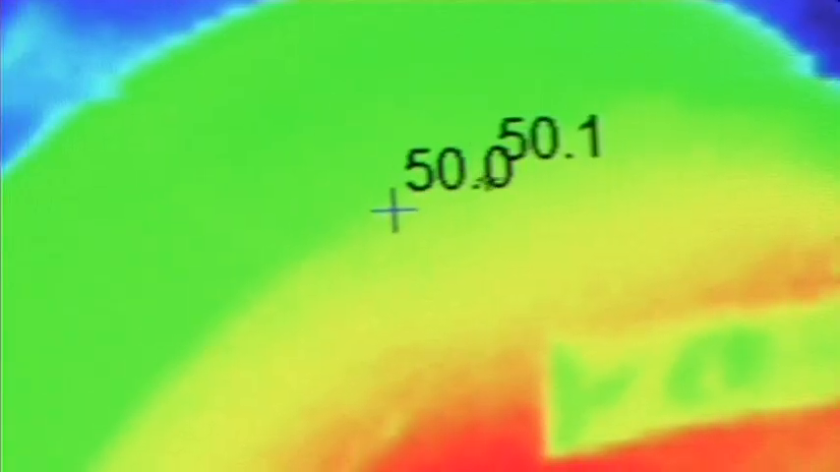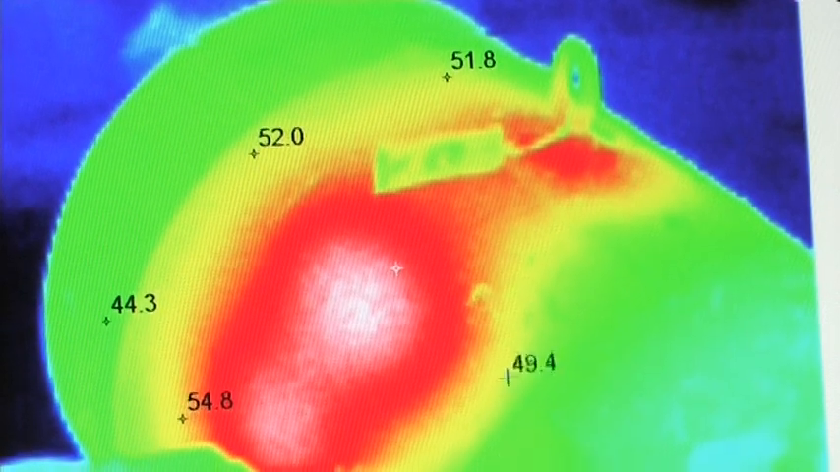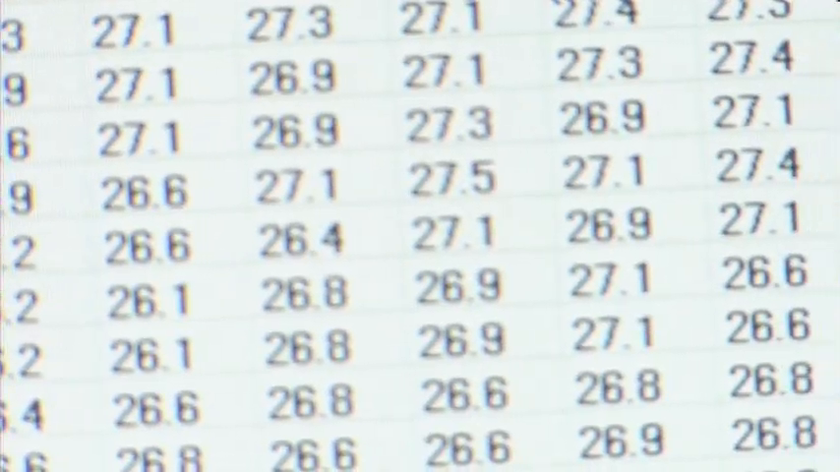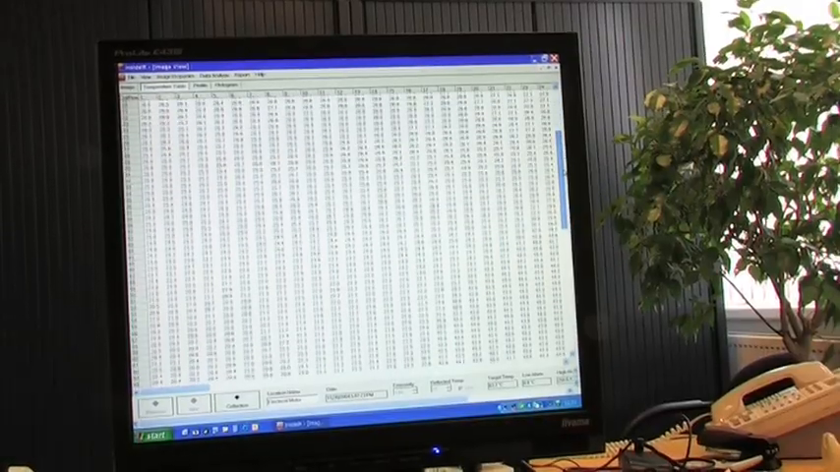For example, if you're using an imager with 160 by 120 resolution, it gives you 19,200 pixels. Because it's fully radiometric, every one of those 19,200 pixels is stored with a temperature measurement.